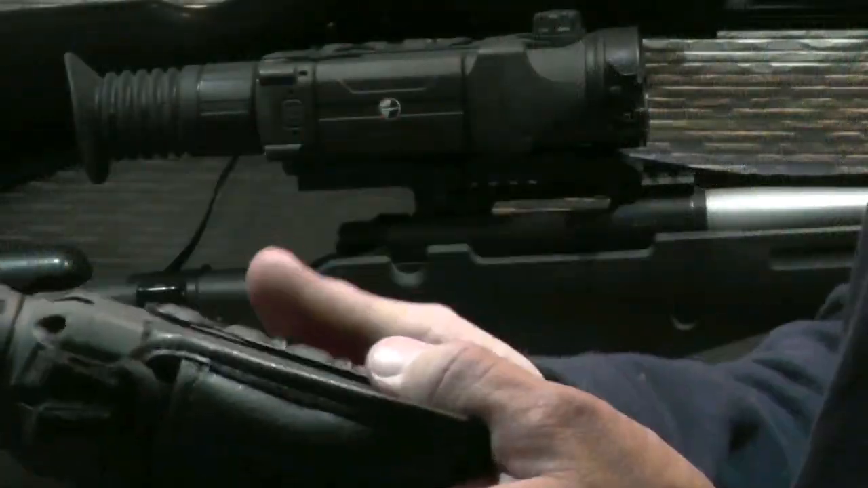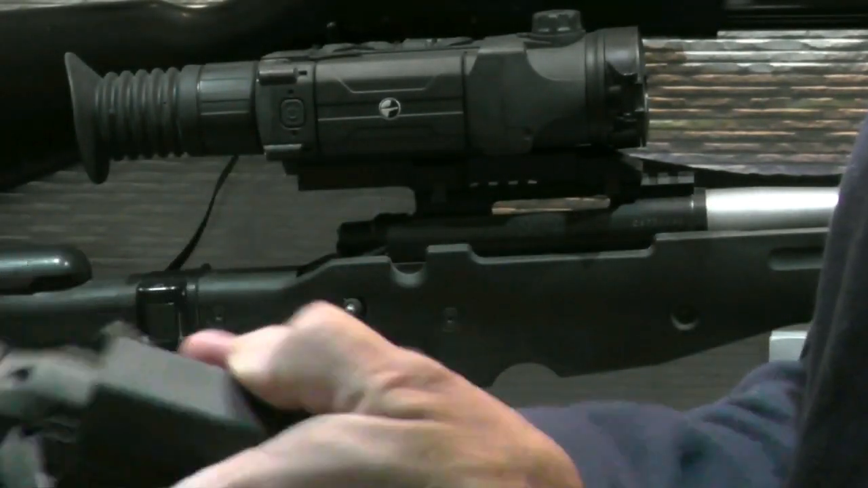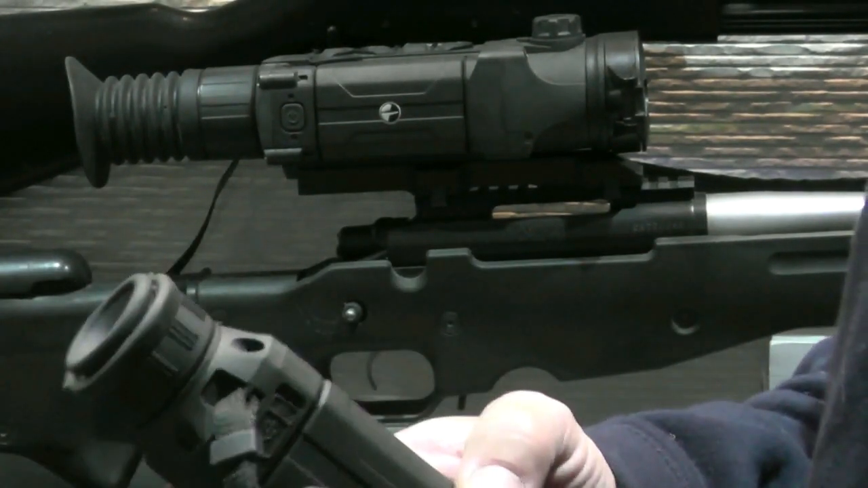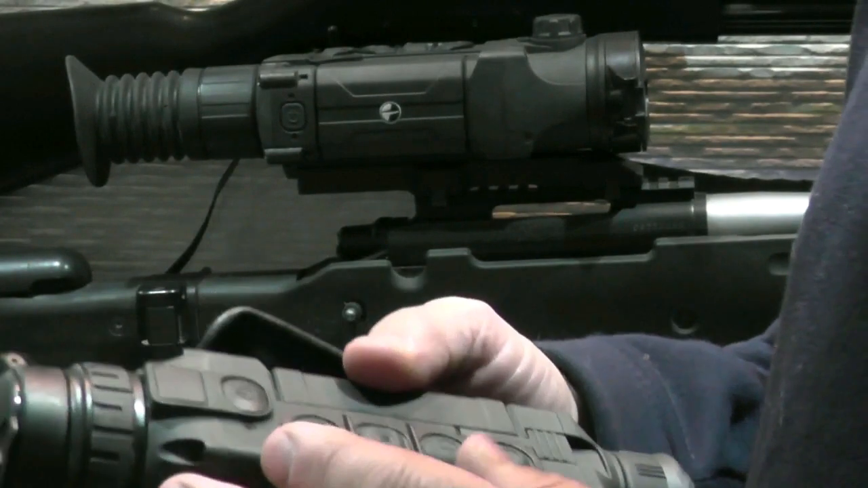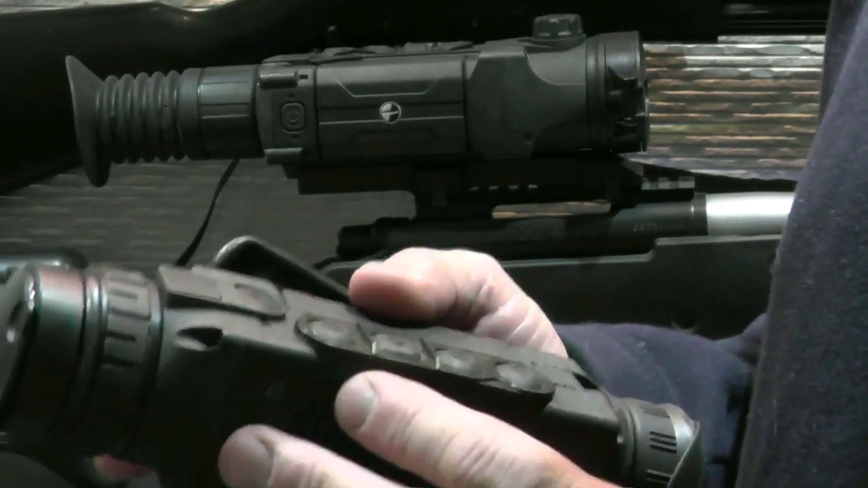Both the XQ50 and the XQ38F use the same convenient, rechargeable and interchangeable battery pack. Both units also incorporate a single touch one button recording system, all built into the unit. The XQ38F also incorporates a basic rangefinder, various different colour palettes and also a range of magnification to make it easier to spot your target at distance.